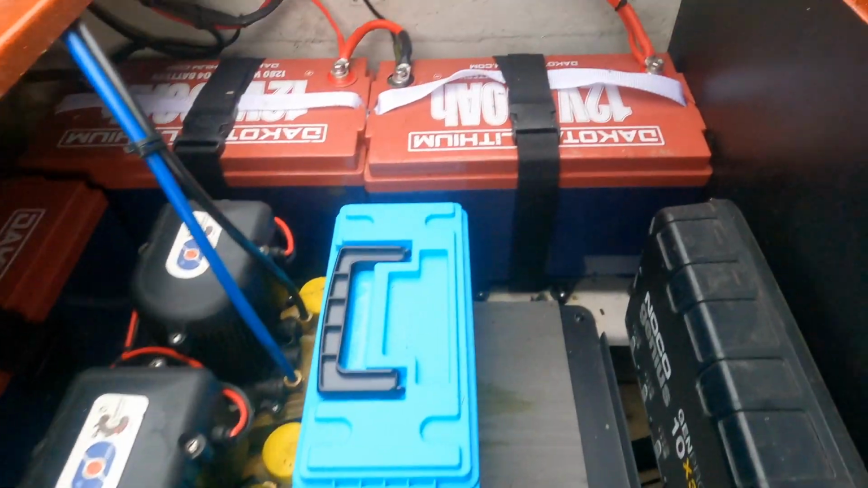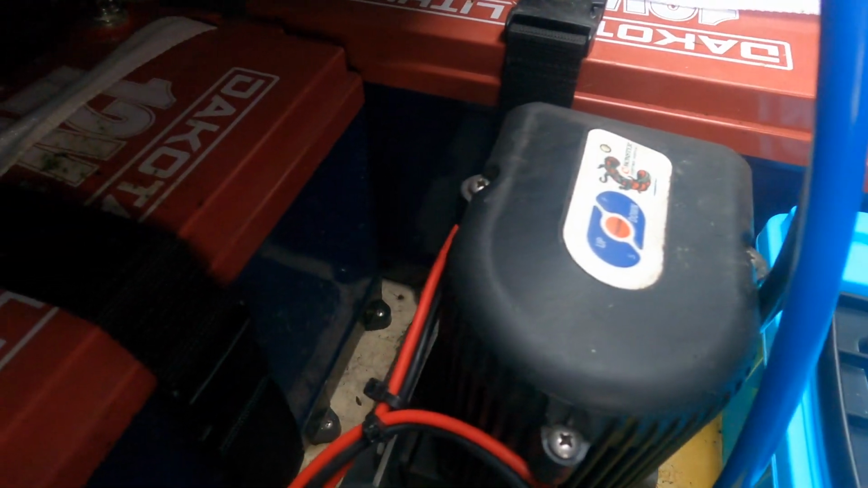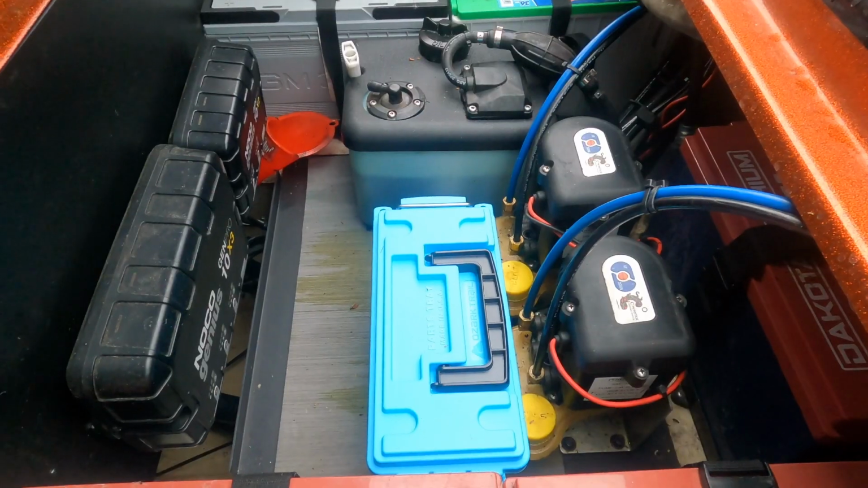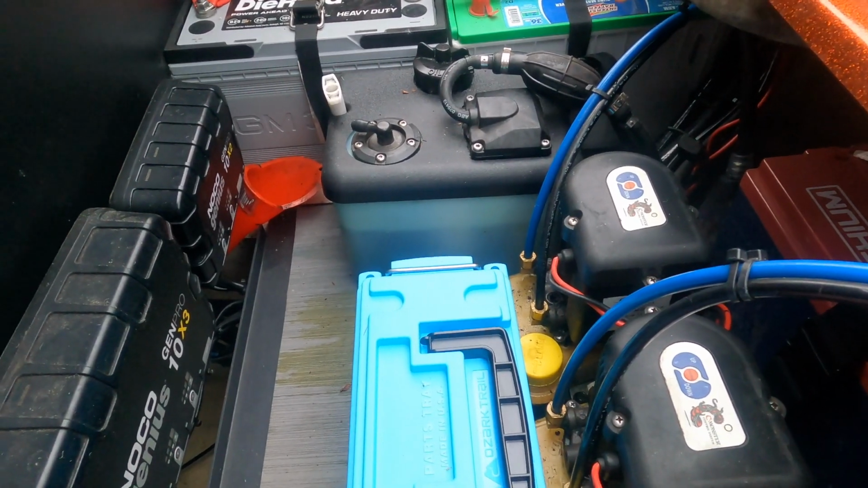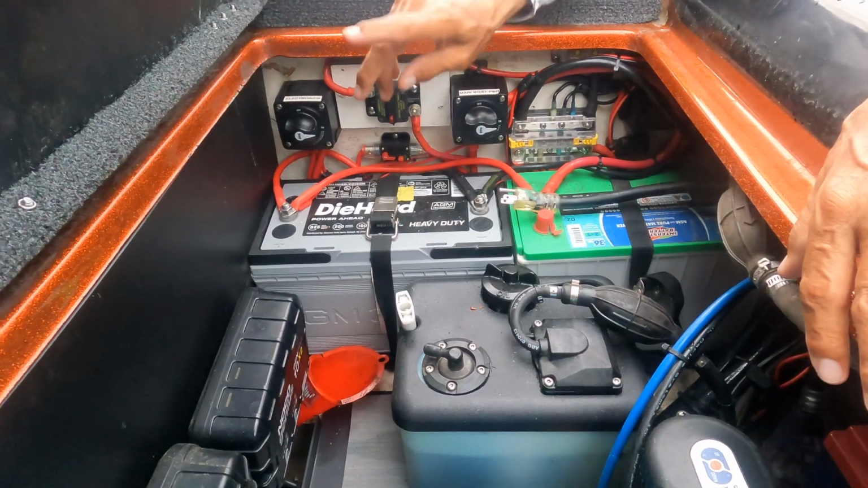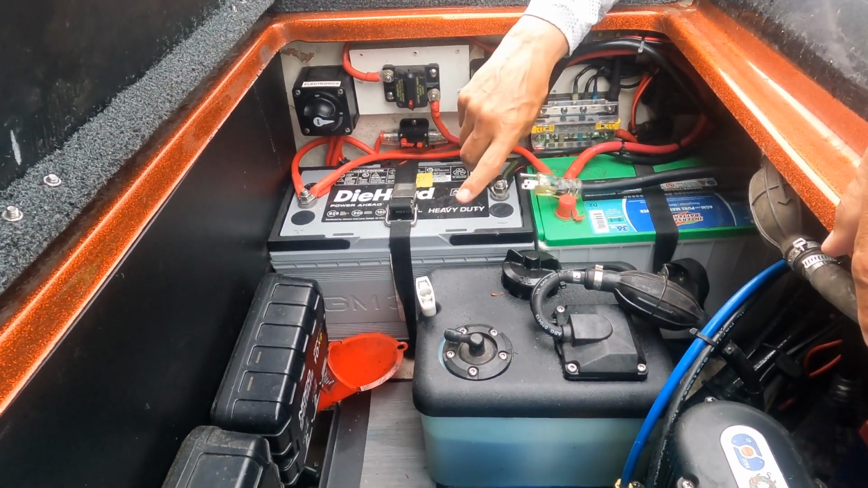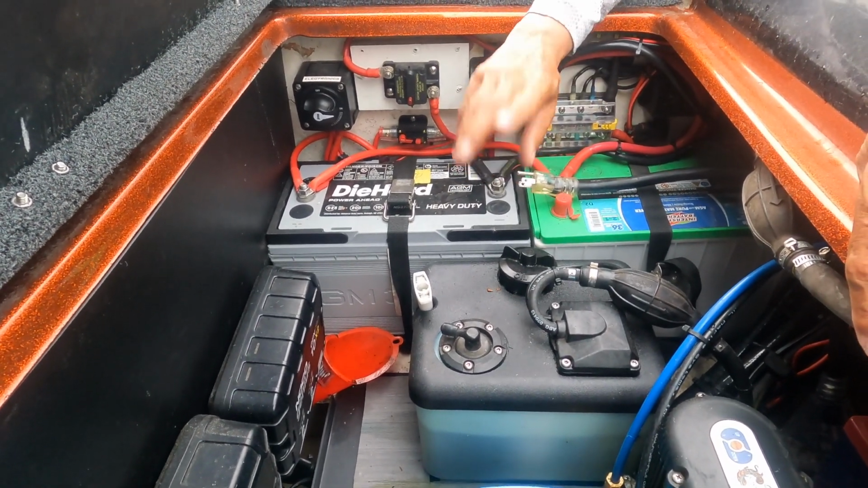I have three Dakota 12100 lithiums for my trolling motor. I can go two and a half days, no problem, running that motor hard without an issue. They're awesome, super reliable, charge up fast, they're great. Two Noco Gen Pros. I have one 3-bank and a 2-bank. I had a 3-bank, so we just added a 2-bank to charge five batteries. So this one here, the 2-bank charges my AGMs, and the 3-bank over there charges my trolling motor batteries, the lithiums.